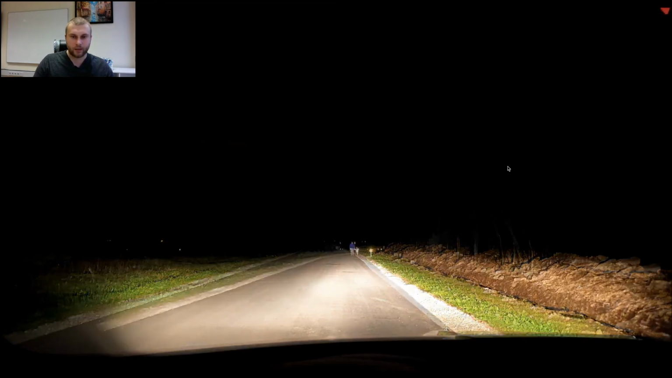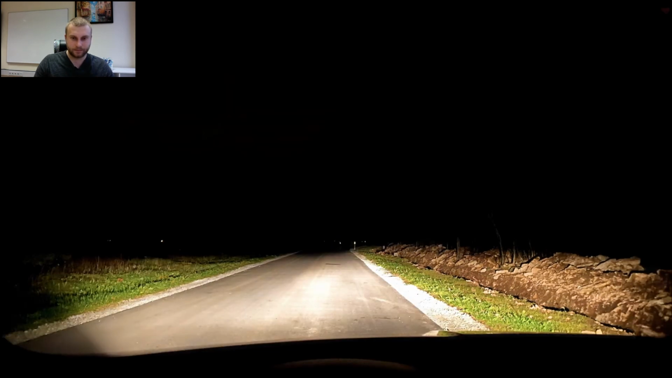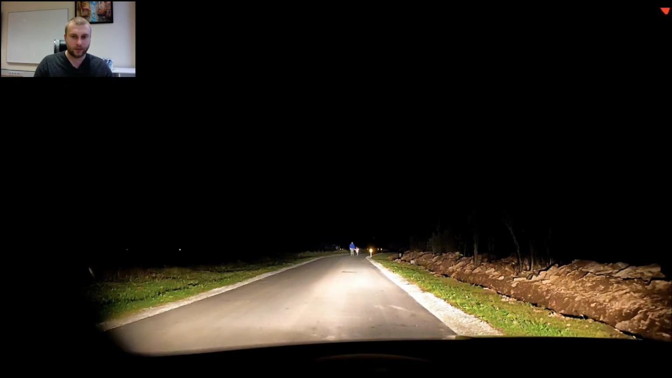That's why we see better. If these lights are working down, you can see here now on the picture. But then we turn on high beams and we see much further because they are parallel with the road. That's why they can also blind other road users.